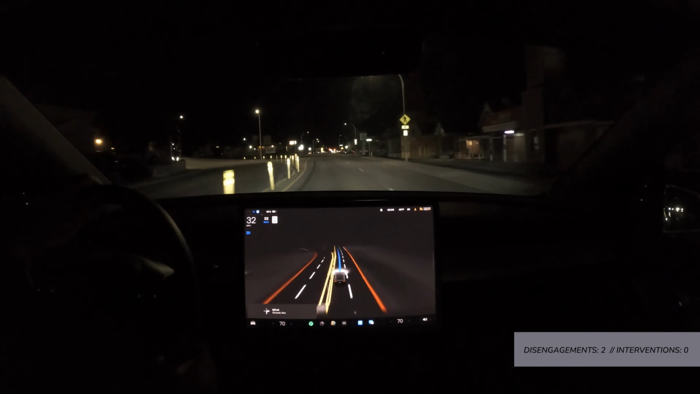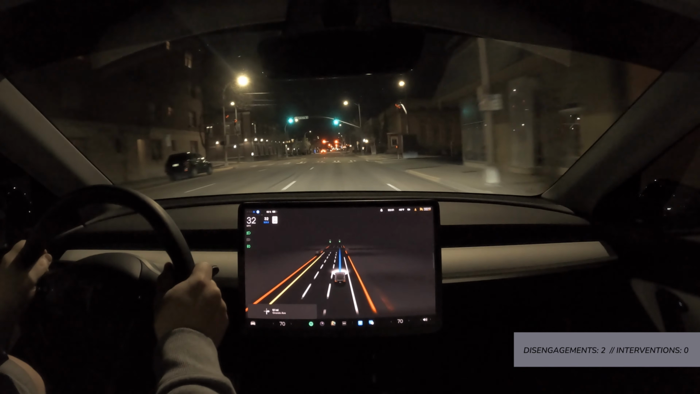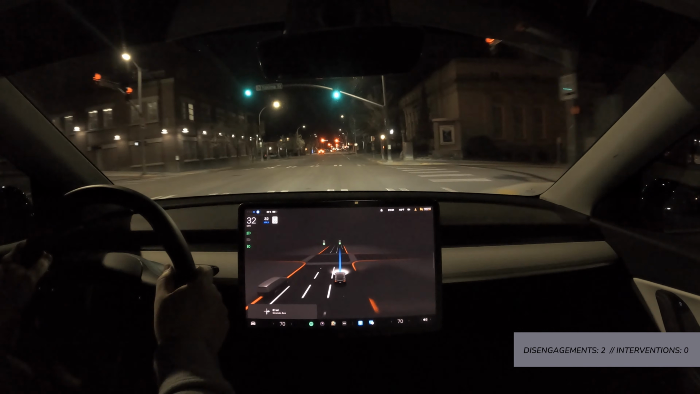Okay, deciding to get back in the right lane. That's fine. Again, just unnecessary. There was no reason for it to get into the left lane to begin with. Like I said, it hasn't done that before.